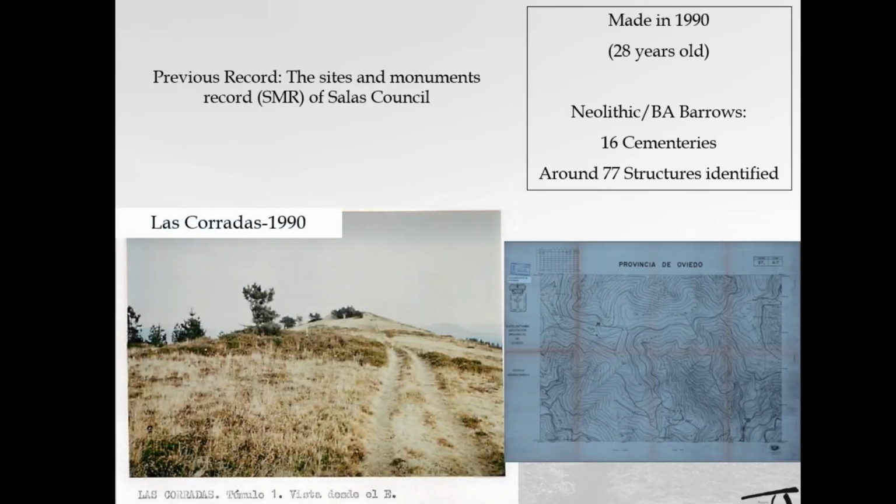Our starting point is the database from the Sites and Monuments Record carried out in 1990. Our efforts were focused on the barrows that in this area concern Neolithic and Bronze Age chronologies between approximately 4300 and 2500 BC. The prehistoric structures were grouped in 17 cemeteries, gathering together around 77 structures.